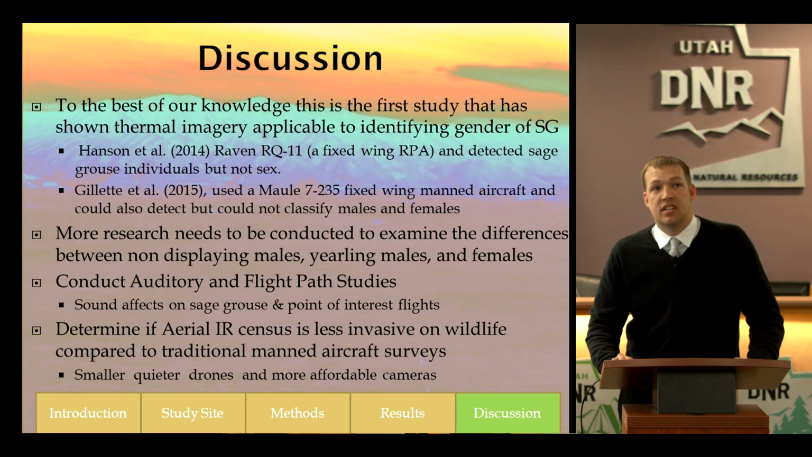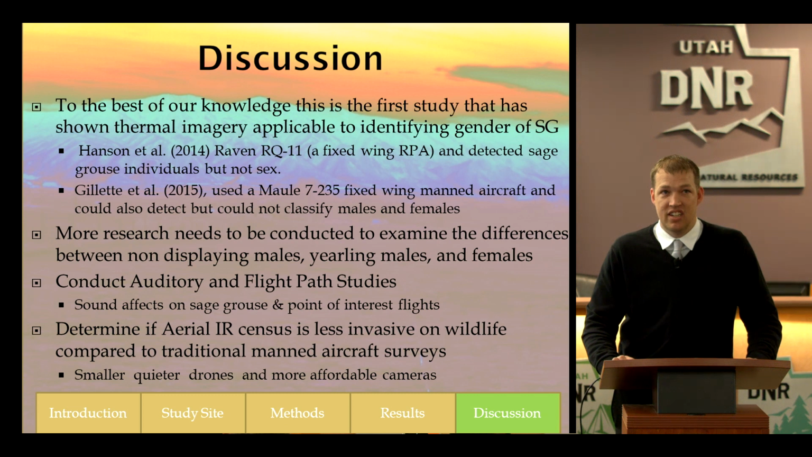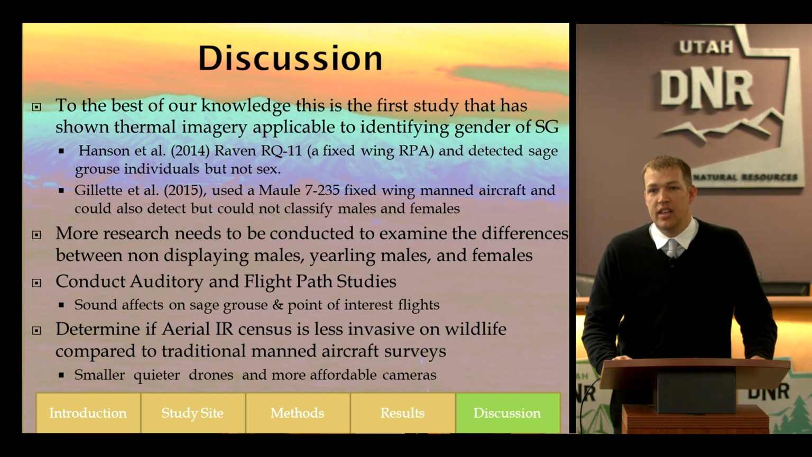So in our discussions, to the best of my knowledge, there's not been anyone else who's been able to use thermal imagery to identify the difference between male and female sage-grouse. There's been a couple that have tried. Hansen et al. used a fixed-wing drone, and they were able to detect those, but they weren't able to determine the difference between their sex. And then Gillette et al. used a fixed-wing manned aircraft, and they flew down to roughly 500 meters, and they were able to detect them, but they weren't able to determine the difference between the males and the females.